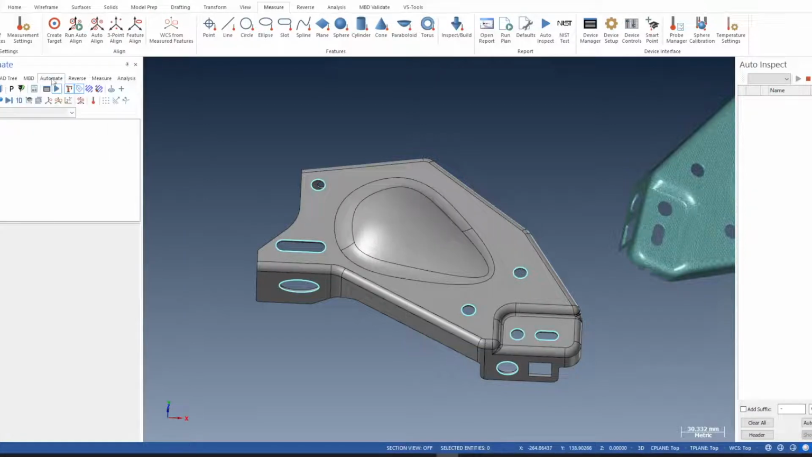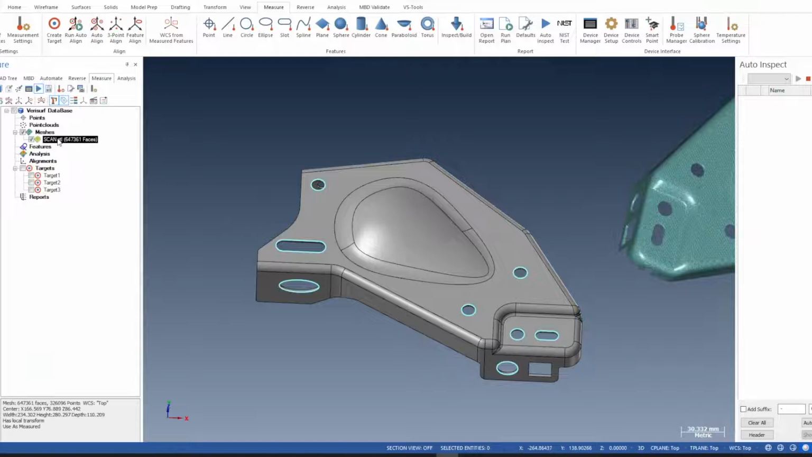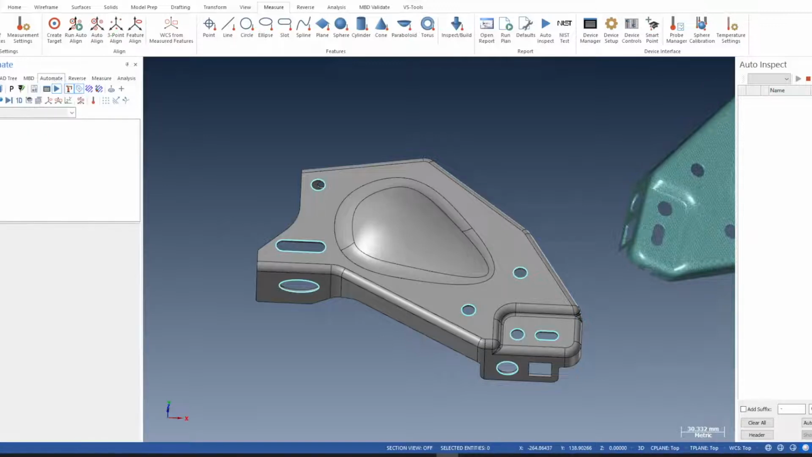So we'll go to Automate. Should we select the mesh first? Automate. Go with this one. Create new plan. This is a default name. You can call it anything. I'm going to call it alignment. Now we need to give it some commands to do the alignment.